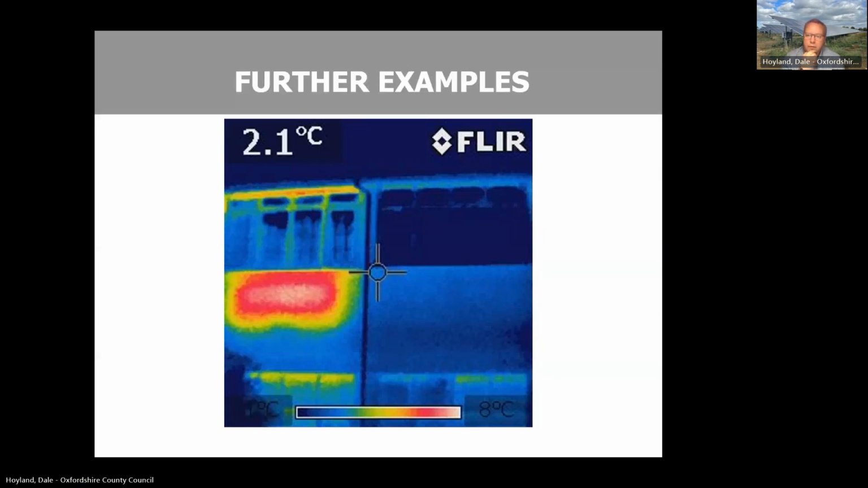Had a band like that. And it was mostly on the traditional buildings, so yes, I was. Are you saying that there was more heat emitting from there, or less heat? Sorry, I'm confusing myself.